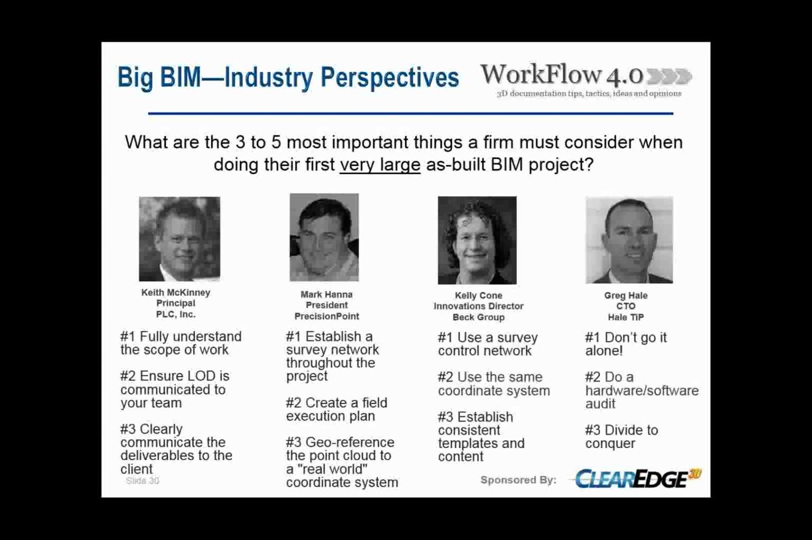And finally, we had some tips from Greg Hale. Again, this is a good one for going back to that collaboration: don't go at it alone. It's quite a bit different to go from maybe a 10,000 square foot mechanical room to a hospital, right? So if it's your first time doing a large BIM project, don't do it by yourself. Find some people with experience with these projects, hire them to mentor you through the process. And don't feel like you have to be out there as an island and suffer through the mistakes that come with that.